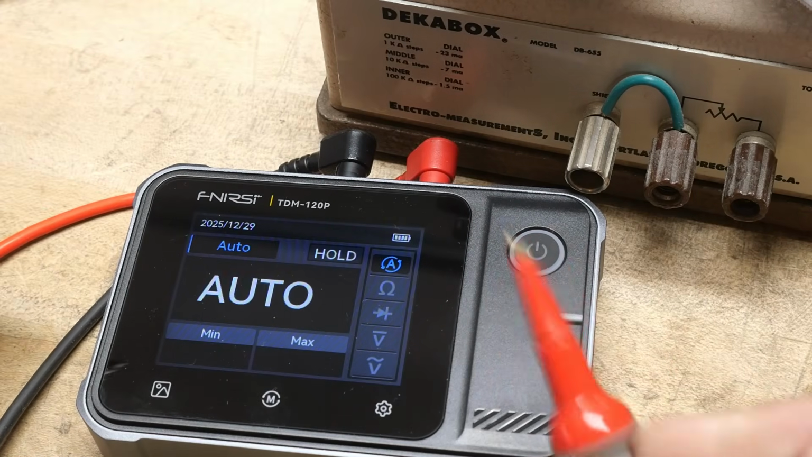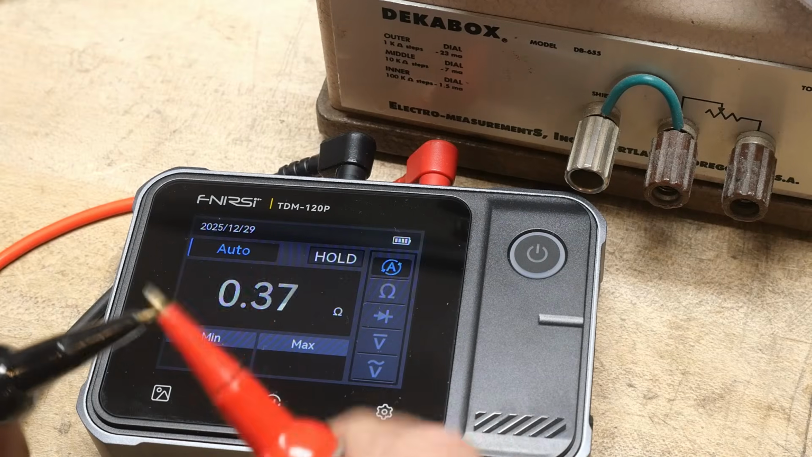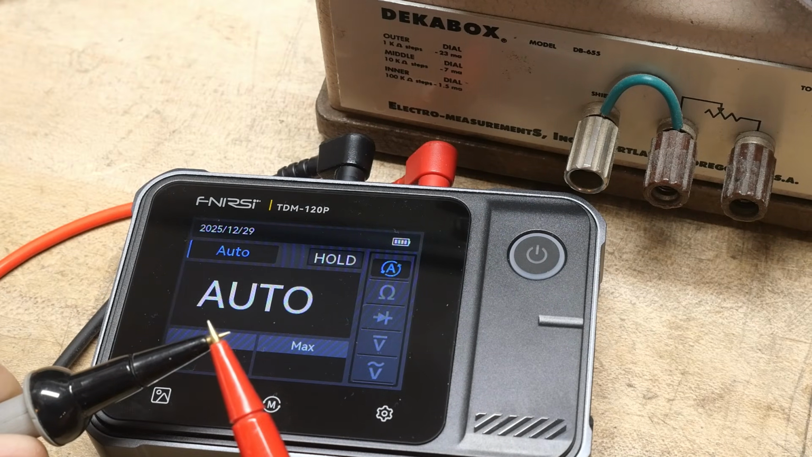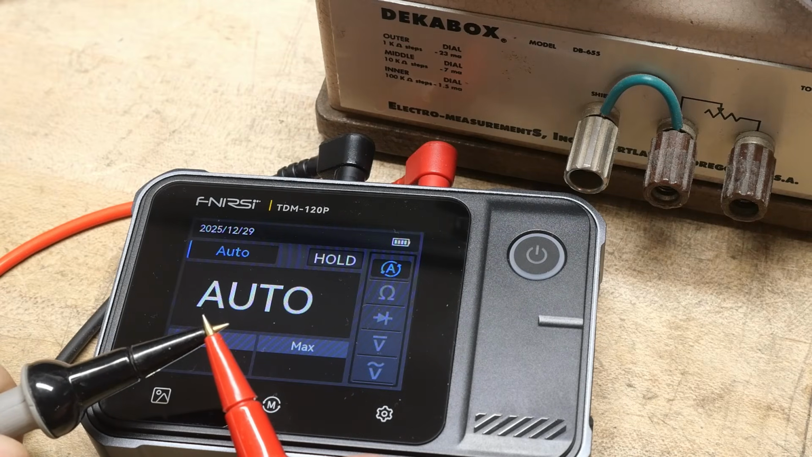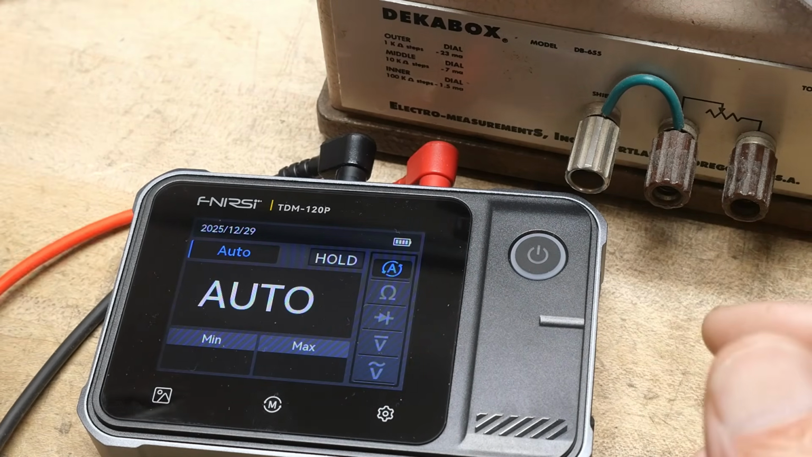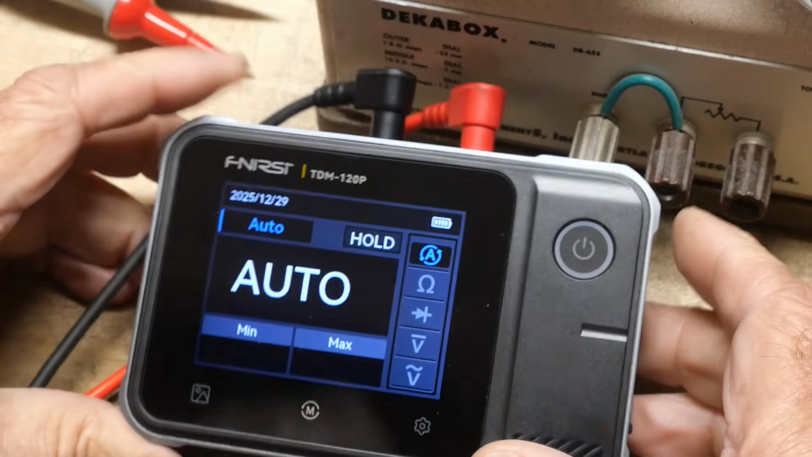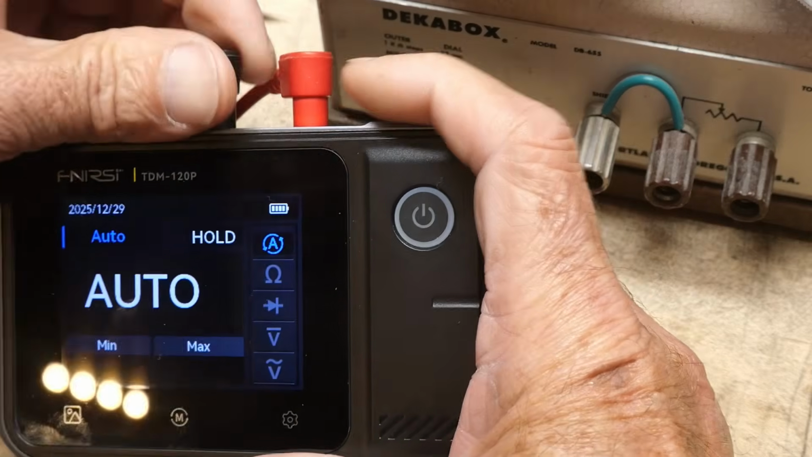All right. So the only way I could get to continuity mode is to go into auto. And it's painfully slow. Ready, go. Ready, go. Yeah, it's totally unusable on my bench, like I say. If you can stand the slowness of this thing, it is operational.